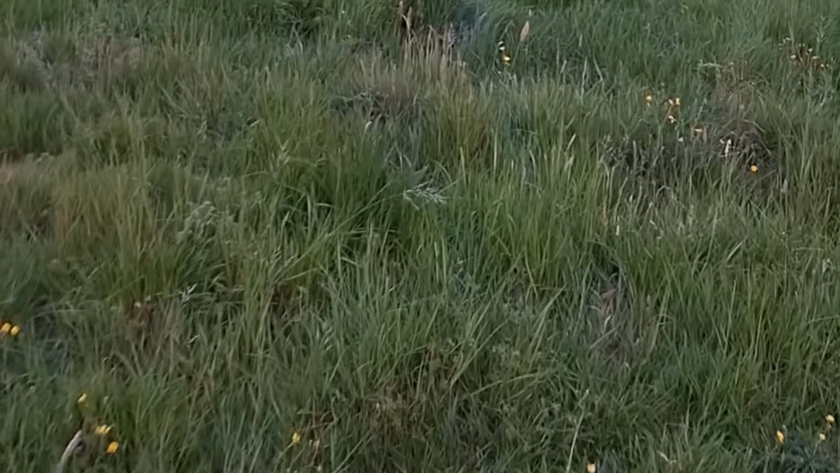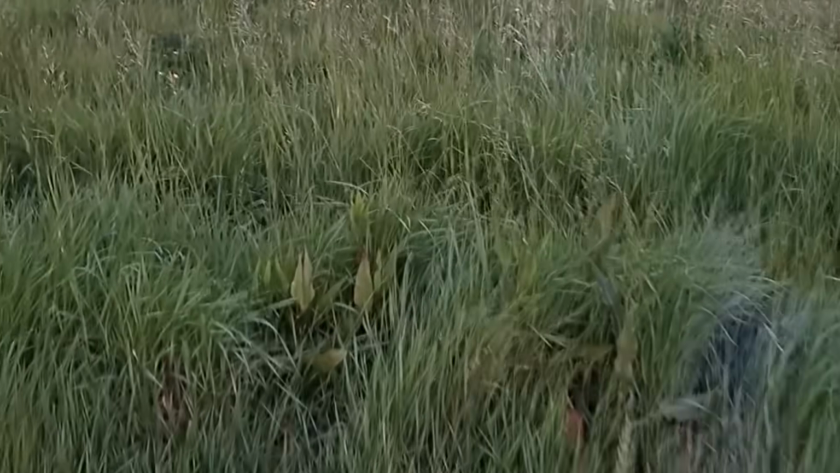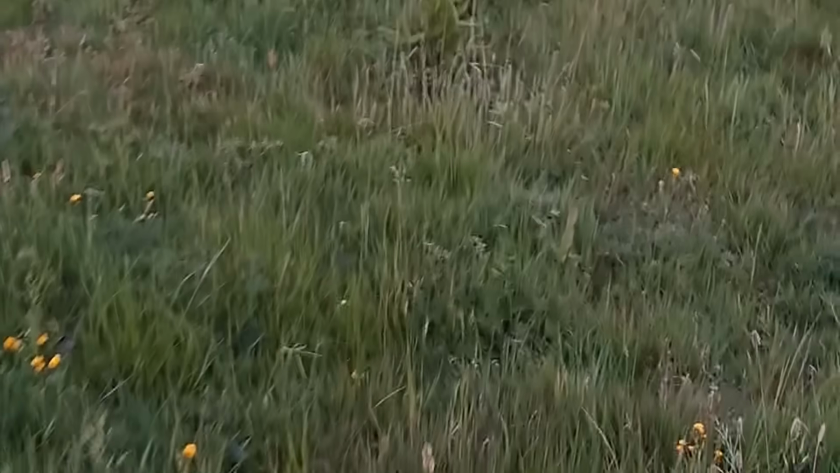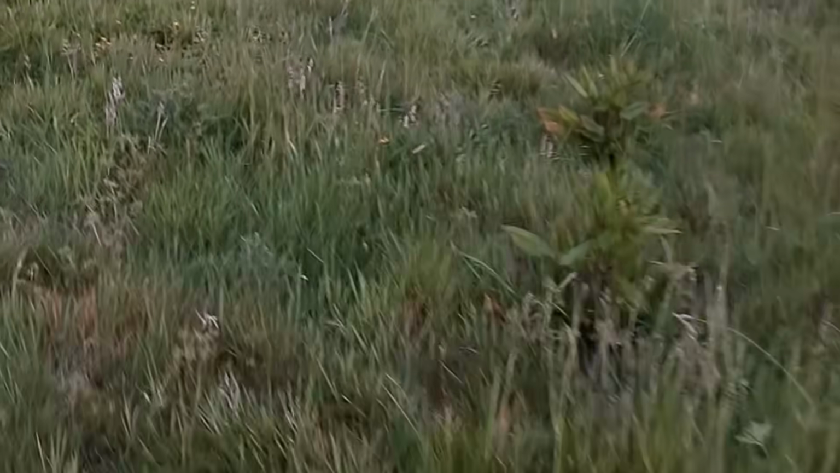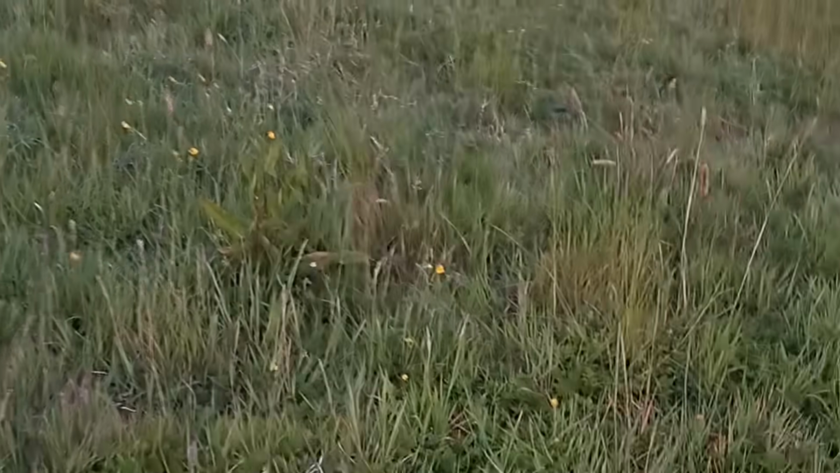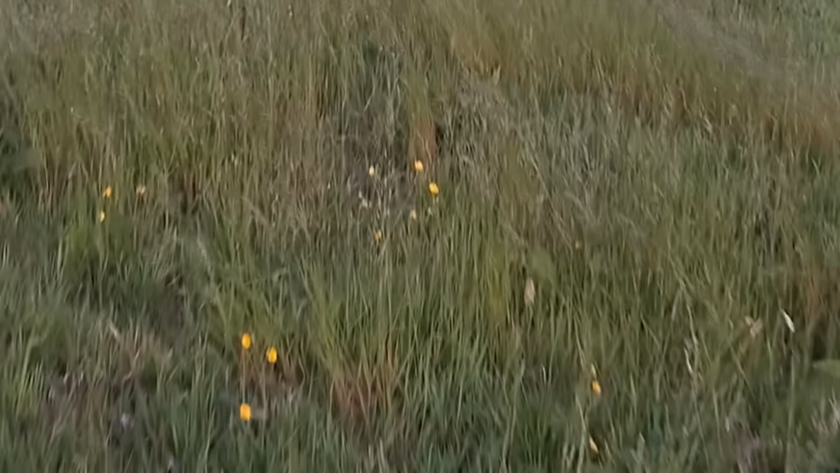I watched that fox come across the neighbour's field. I was hoping it was going to make its way towards me, and about 20 minutes later it did. It popped into the field where I was, and that was it. Not a particularly far shot, only 40 yards, something like that.